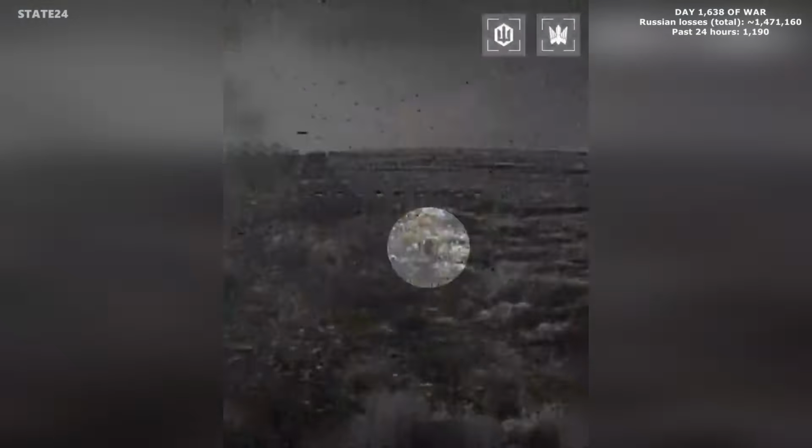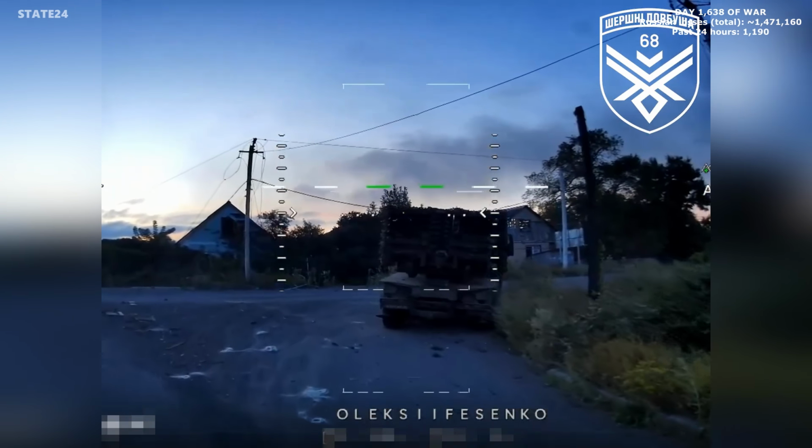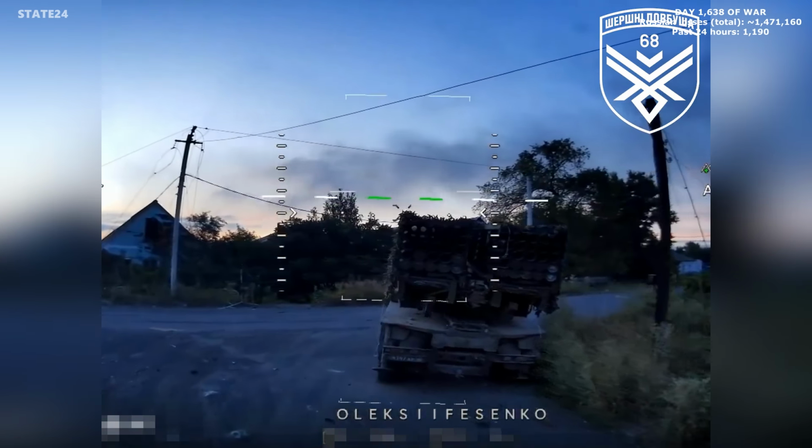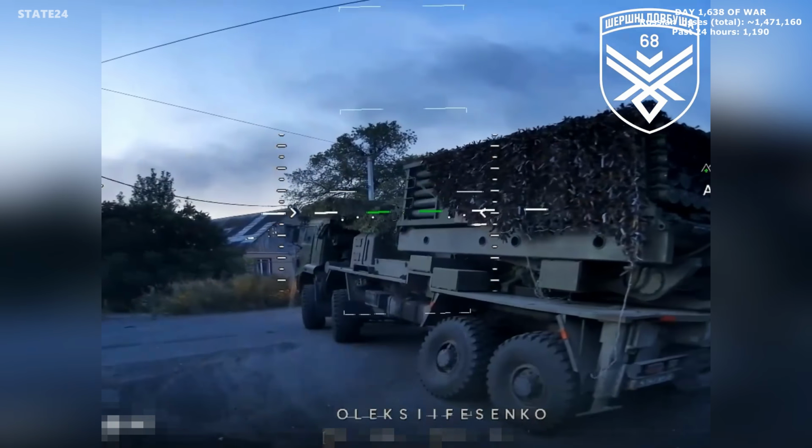A Russian Zemledeliye remote mine-laying system, an engineering vehicle that fires specialized munitions to scatter minefields across large areas at distance, without sappers having to physically place each mine. A single Zemledeliye can mine significant stretches of terrain in minutes.